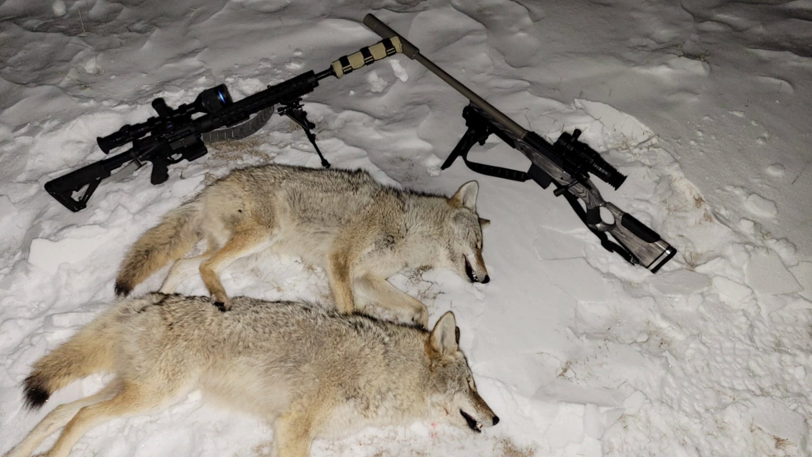The third one ran off. Never did see him again, but pretty good. Ended up with 2 out of the 3. And considering the way that our first attempt at that set went, where they didn't want to move at all, it actually went pretty well. And it just kind of goes to show you that if you get closer, you get inside their bubble. A lot of times you can shake them loose.